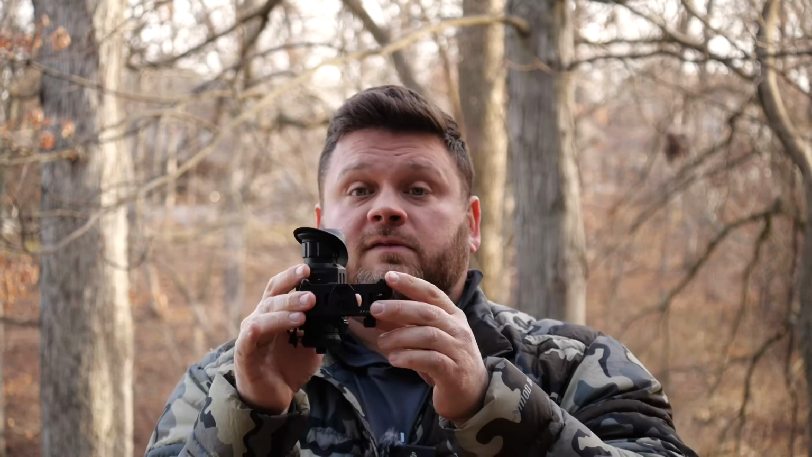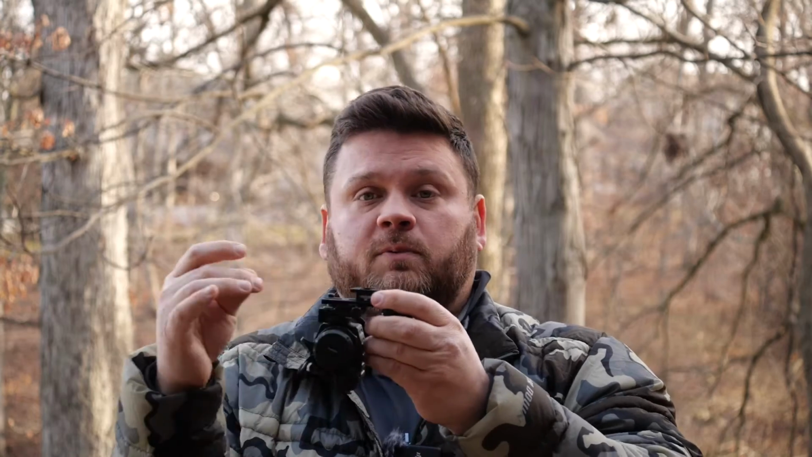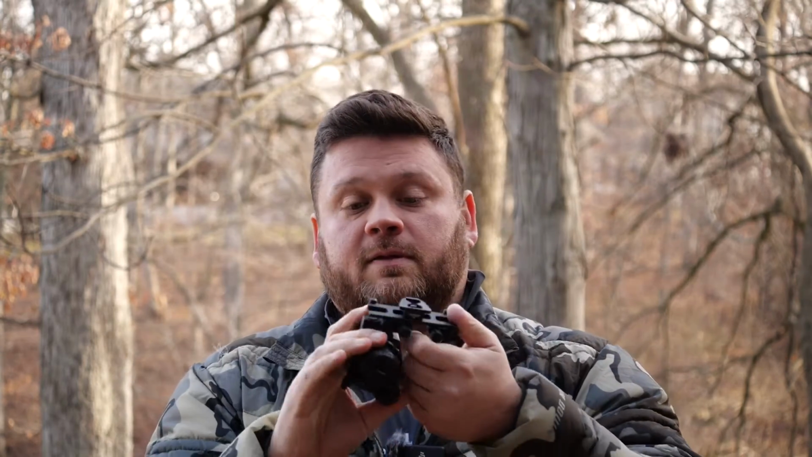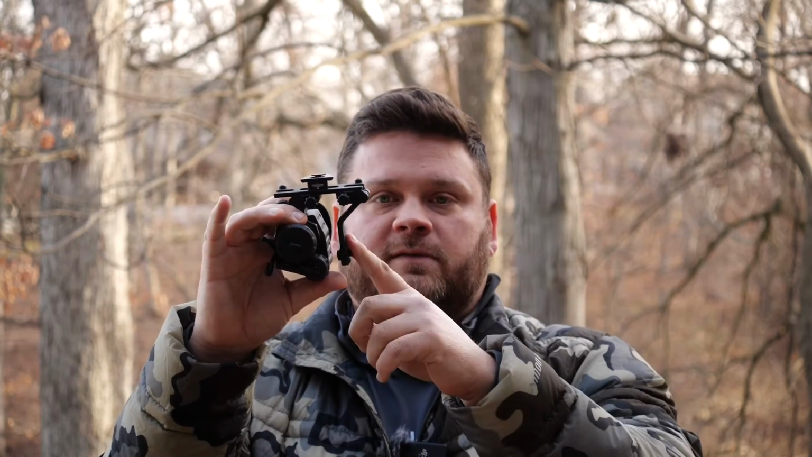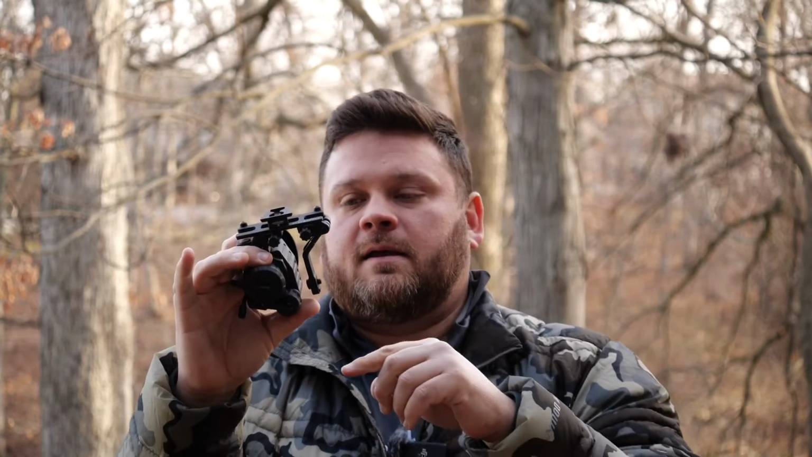Good call, my man. This is the Raven mount. I'm not going to go into a ton of detail about this, but it's really adjustable, really unique. My eyes are pretty close together, and so that helps with that. Instead of having to go out and buy the unobtainium Knights Armament mount that everyone loves for the adjustability, this makes it easy. Now this current setup is set to run a PVS-14 and an Armasight Sidekick.